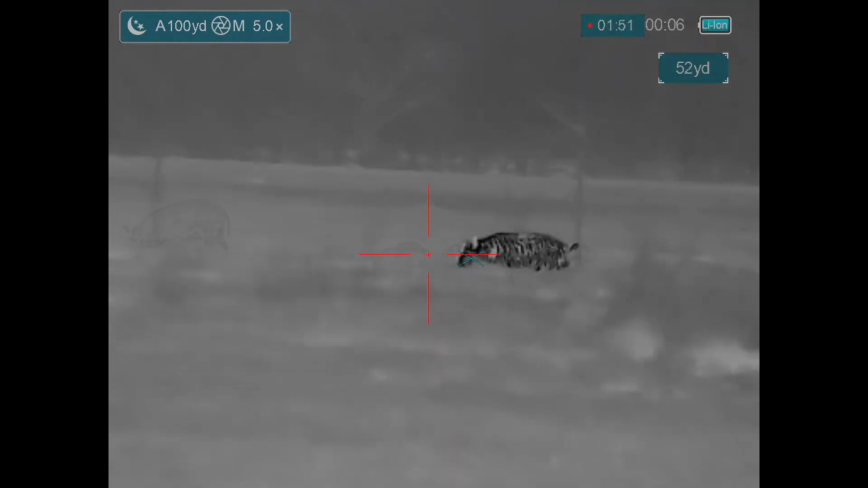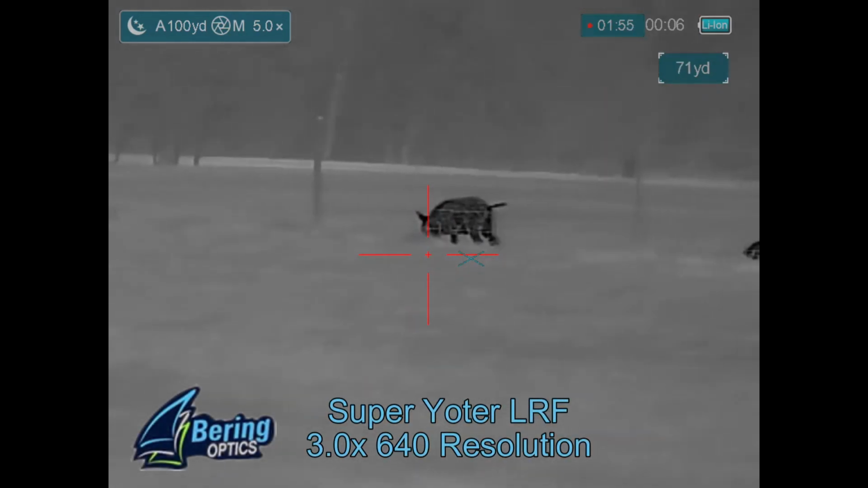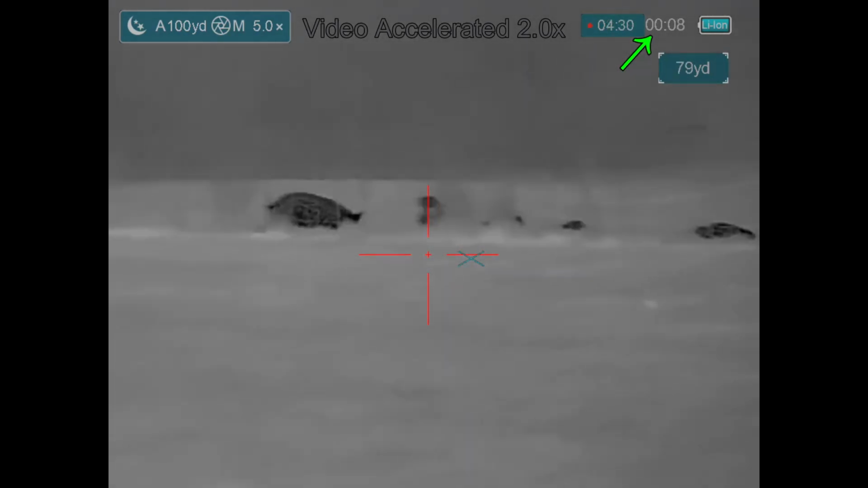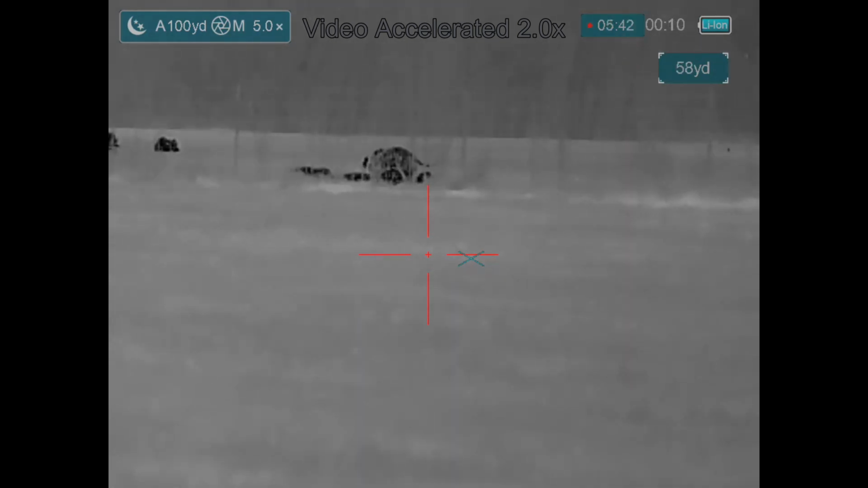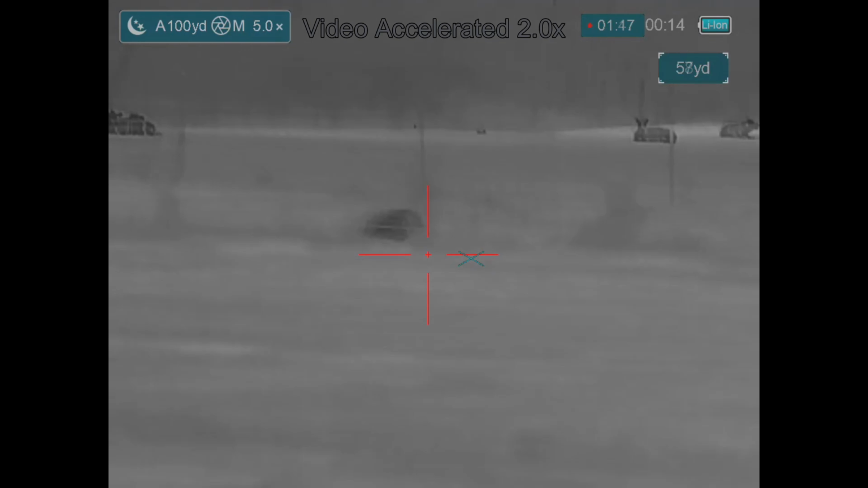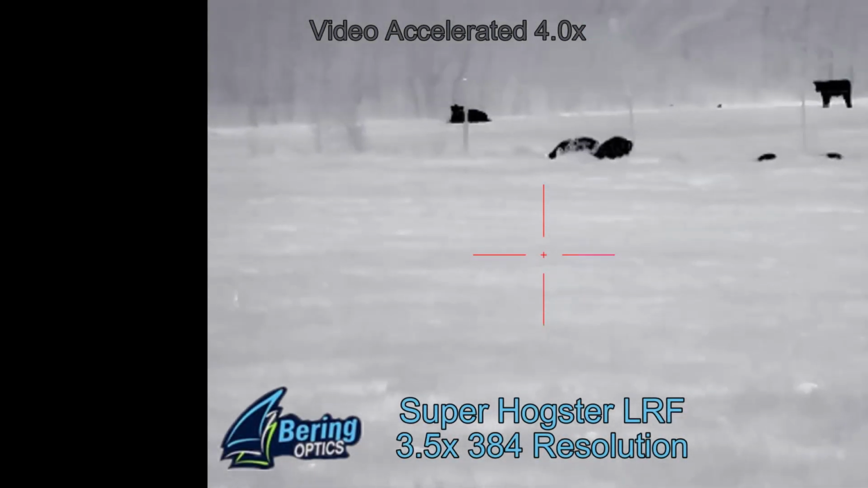And so these next series of images are with my Super Yoder LRF, and they're taken at about 1 minute intervals as we're following these hogs up and down the fence line. I thought it was interesting while watching the sounder, one of the boars that we'd seen earlier joins up with the sounder and then starts taking off with them. And Ben's getting worried that these hogs are going to walk out of our field of view. They're going to walk through the trees at the end of the fence line and disappear on us.